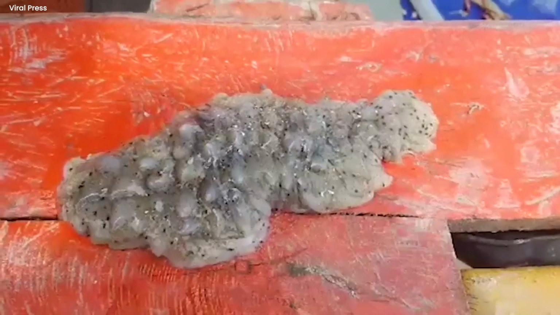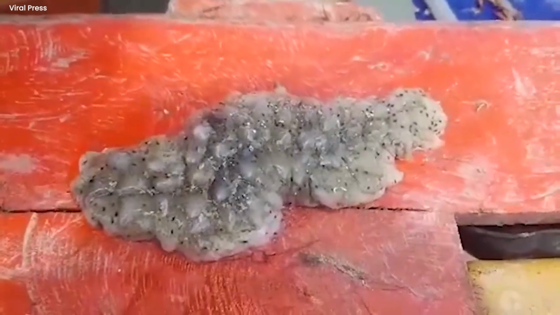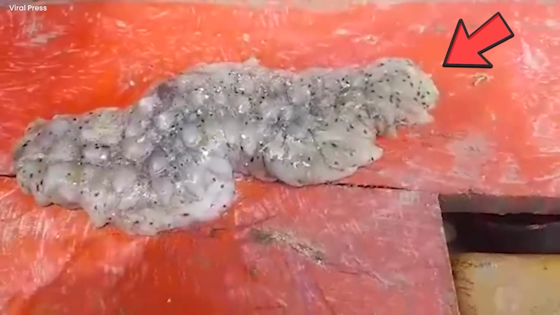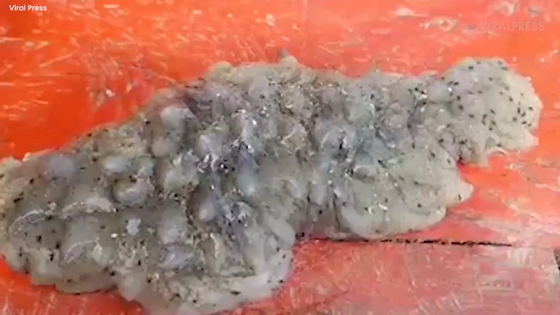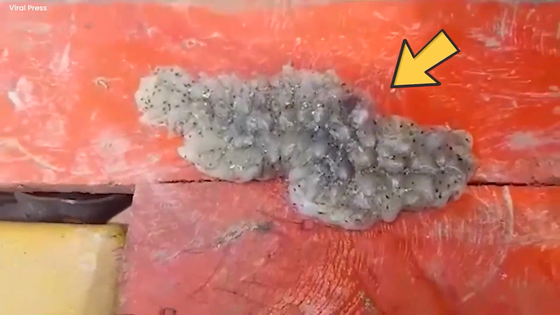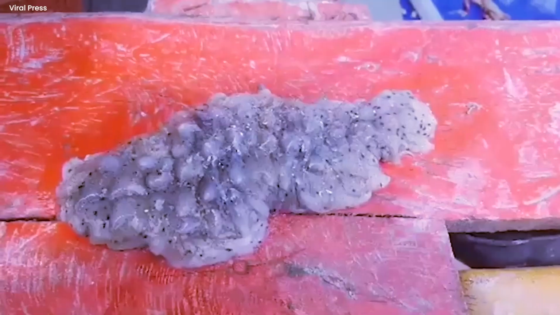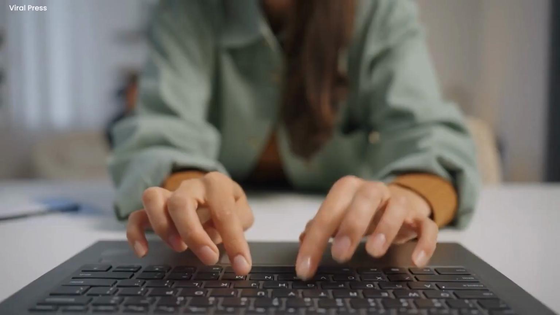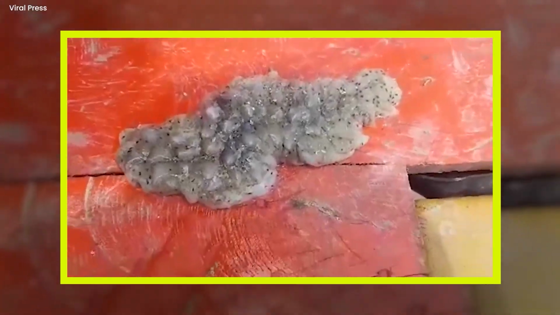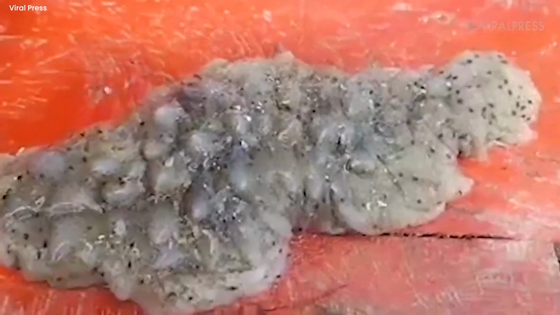A mystery sea creature. A peculiar jelly-like sea creature was caught by a fisherman in the Gulf of Thailand. The fisherman placed the strange creature on a wooden bench and observed as it slowly moved across the surface. It seemed to be composed of thick grey goo containing black spots within each cell resembling larvae. Curious about its identity, the man asked friends and searched online, but no one could identify this marine creature from the depths of the tropical sea.